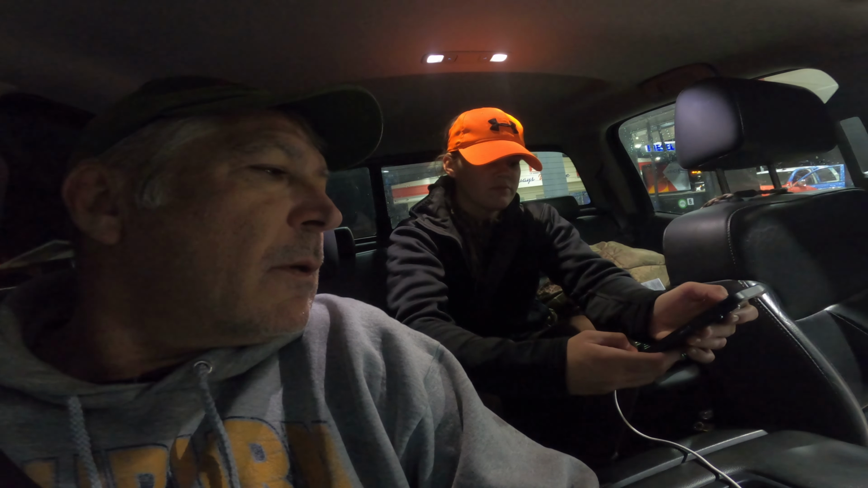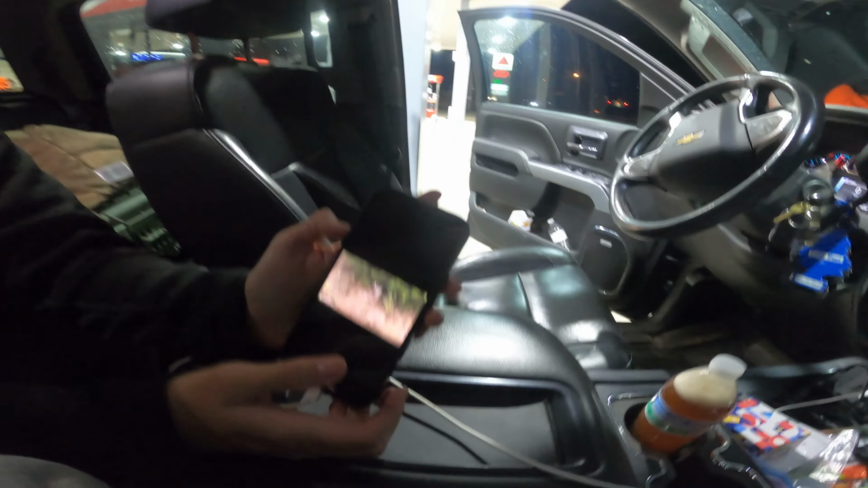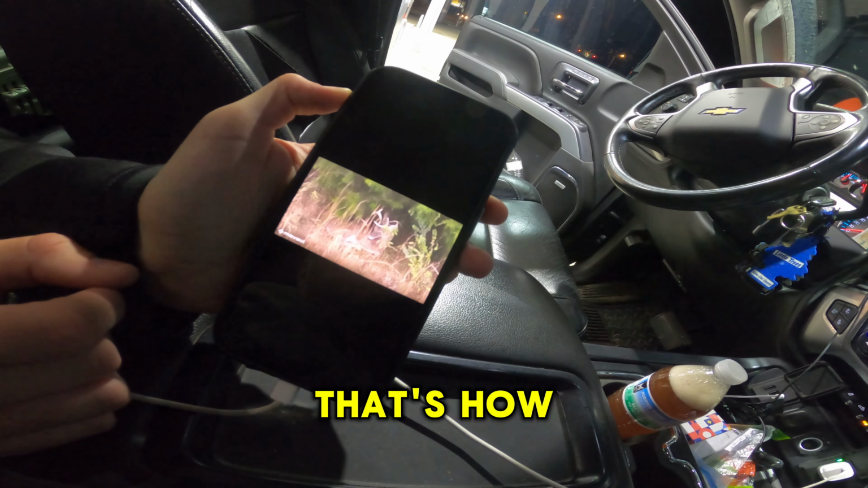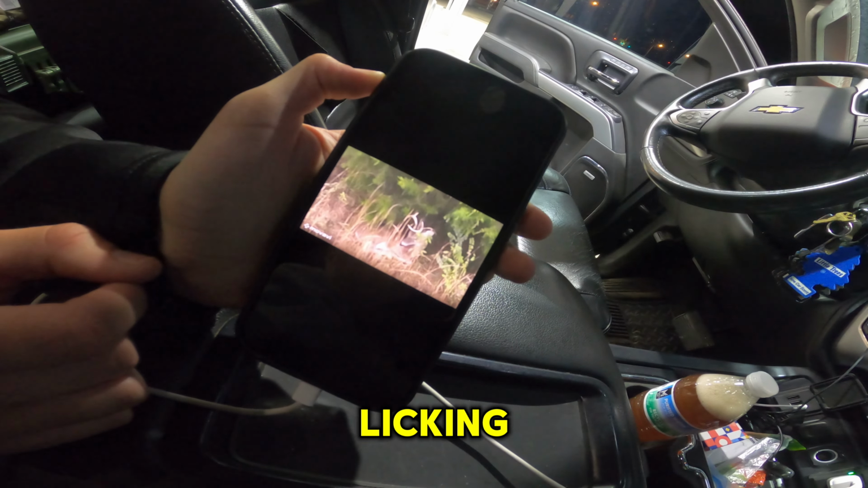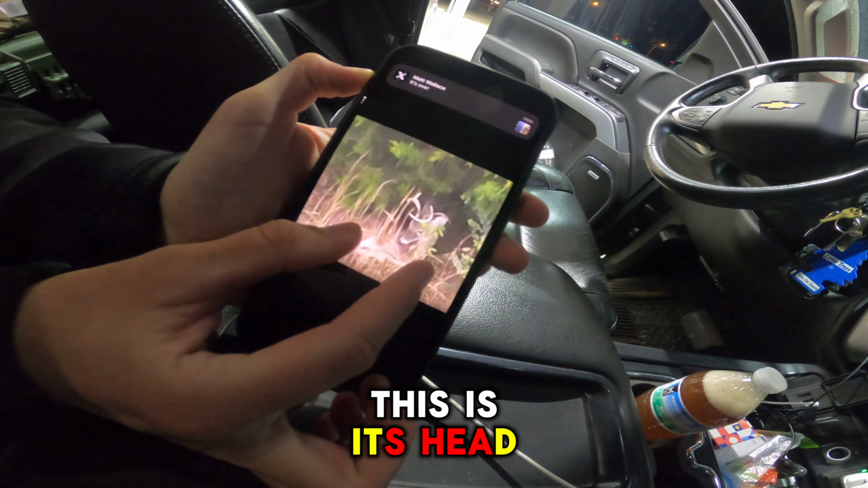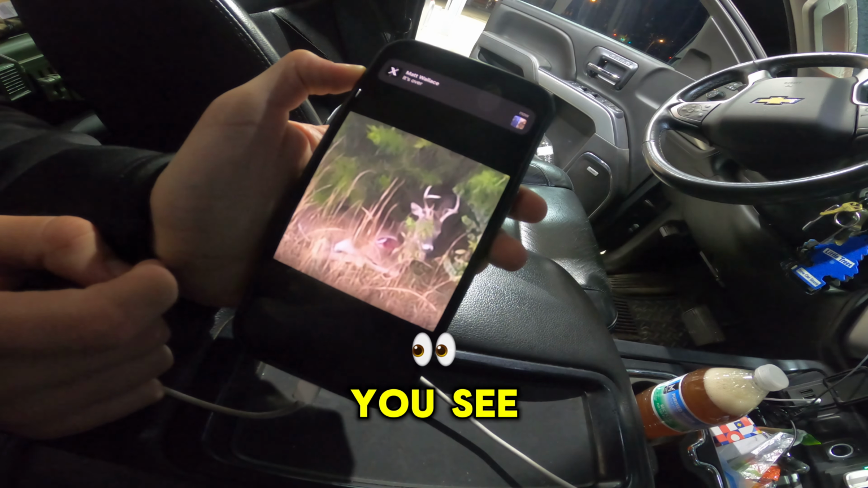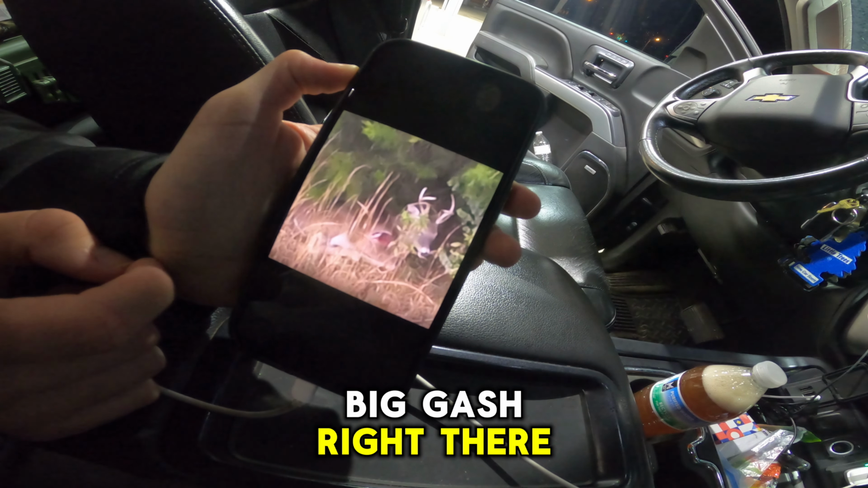Here's the video of it. That's how we knew it was injured. It was just licking. Right. And then as soon as it moves its head, we can see the big gash right there.